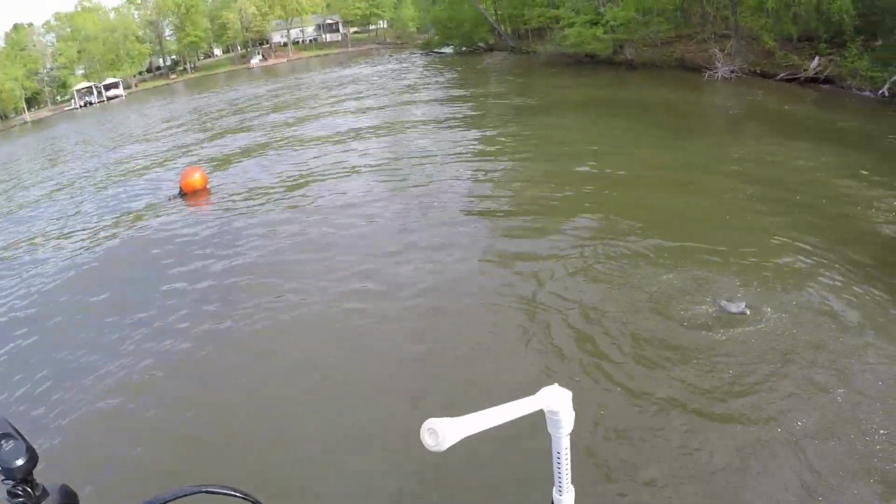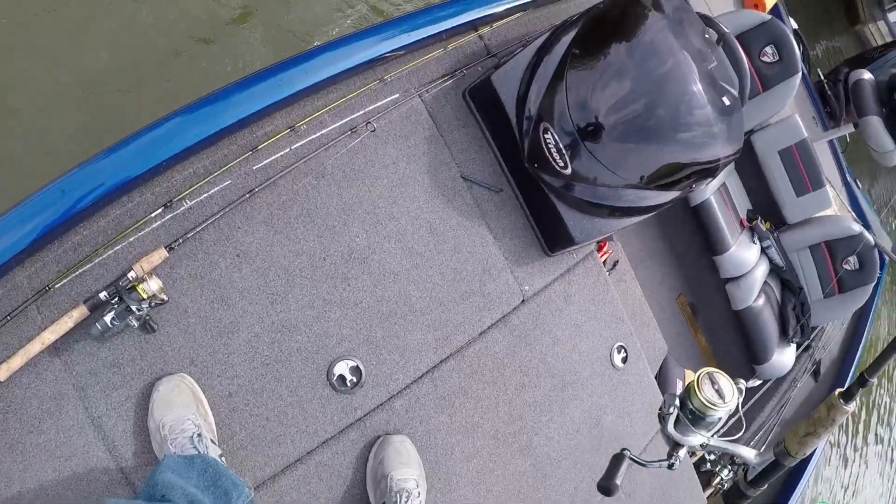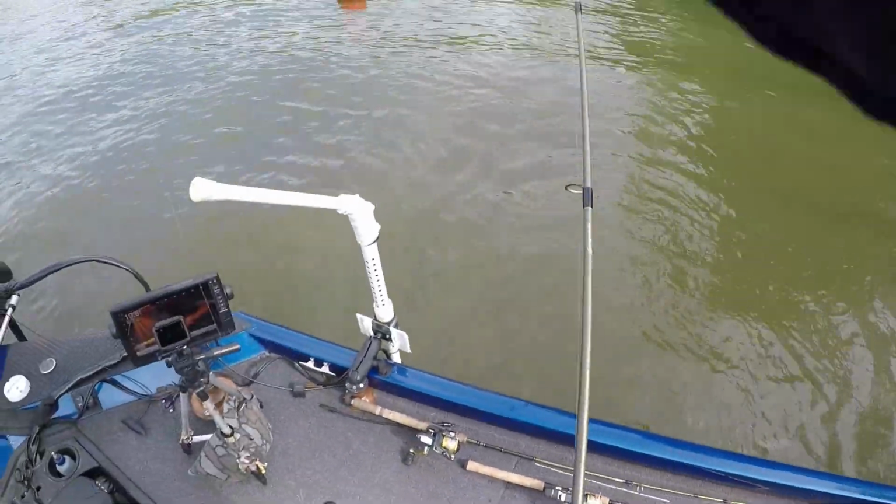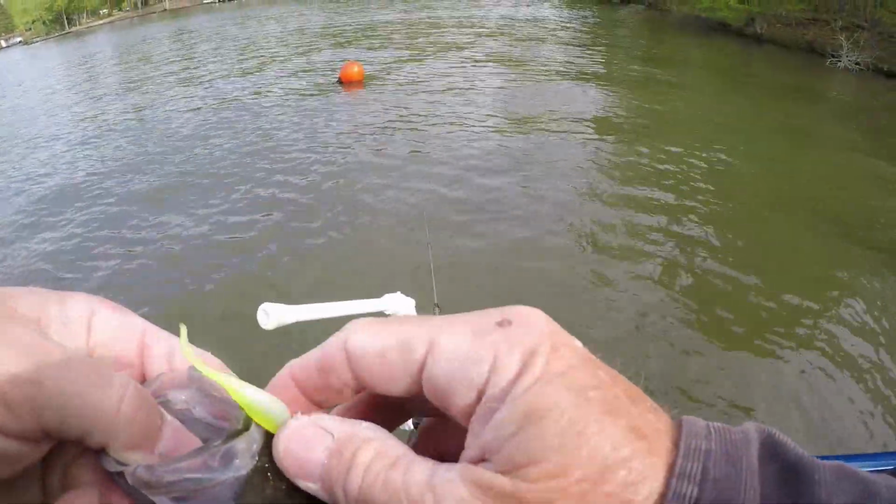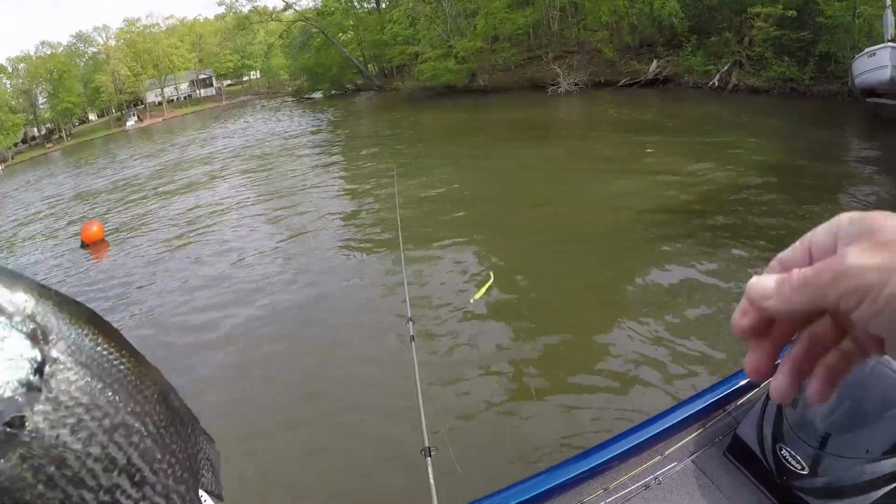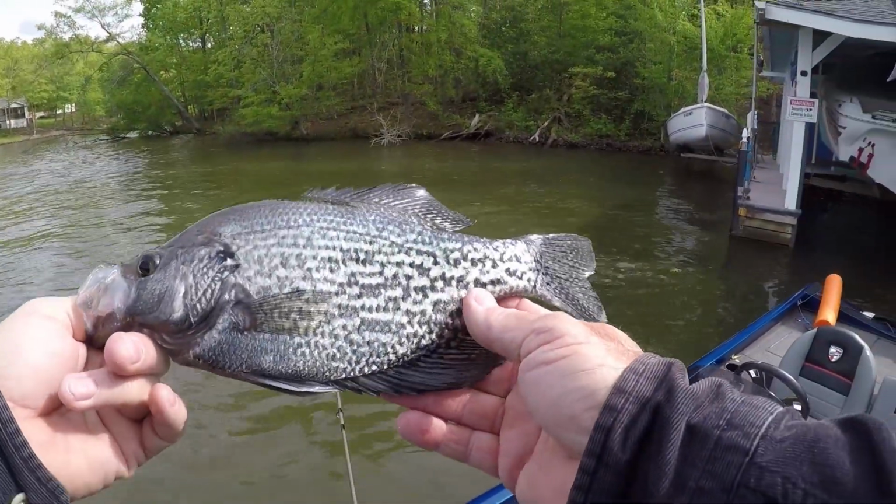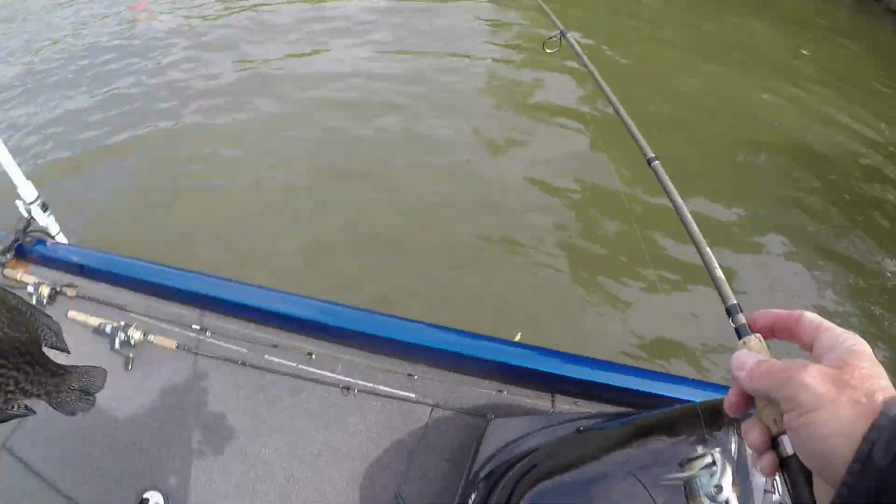Like I told you, I'm just fishing laydowns, weedless jig, throwing a jig and a swim bait, one or the other. Right now I've been throwing this jig because it's a little cloudy and it's been working. It's called ice out, so I've just been staying with that. Oh, he's nicer, guys, isn't he? All right, I'm gonna say he's 11.5.